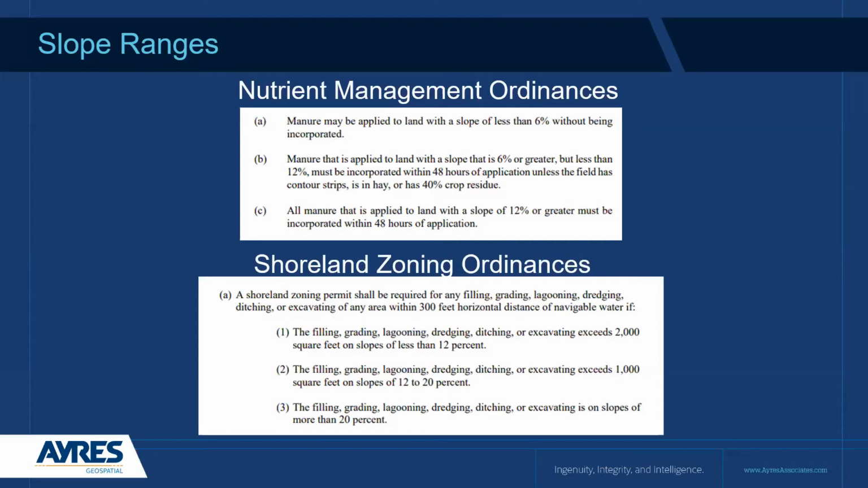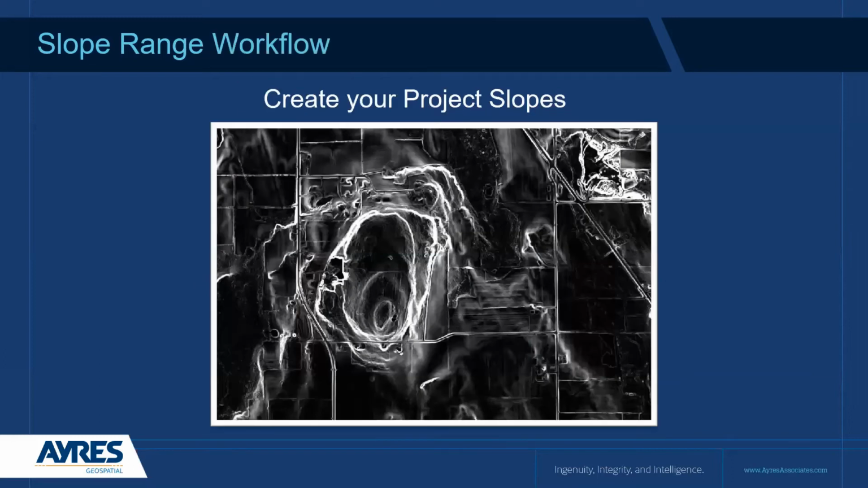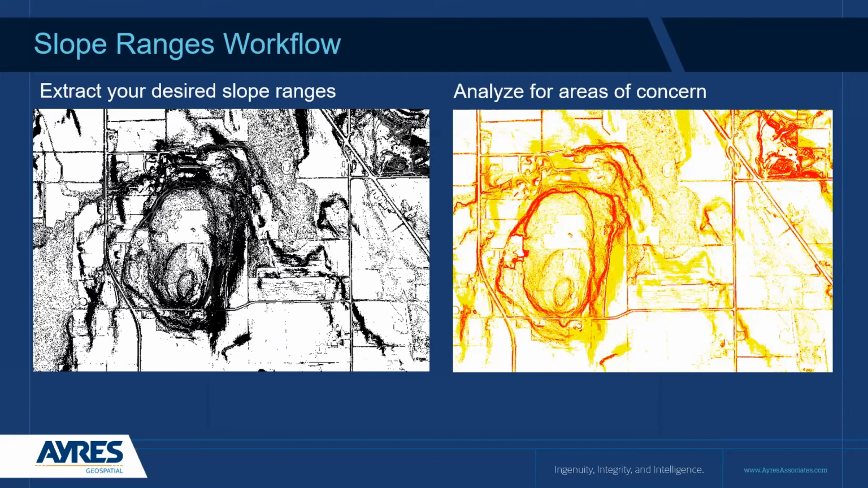So how are we going to find our slopes? Well, you're going to start off with your DEM. We're going to process that DEM in order to try to find slopes. And then we're going to create these categories of slopes and then analyze that in order to find these 6%, 12% grade areas, as in the previous example for the ordinance. And then I can compare that against my zoning, or I can compare that against my parcels to see if this application can be applied, or is this going to be an area of concern.